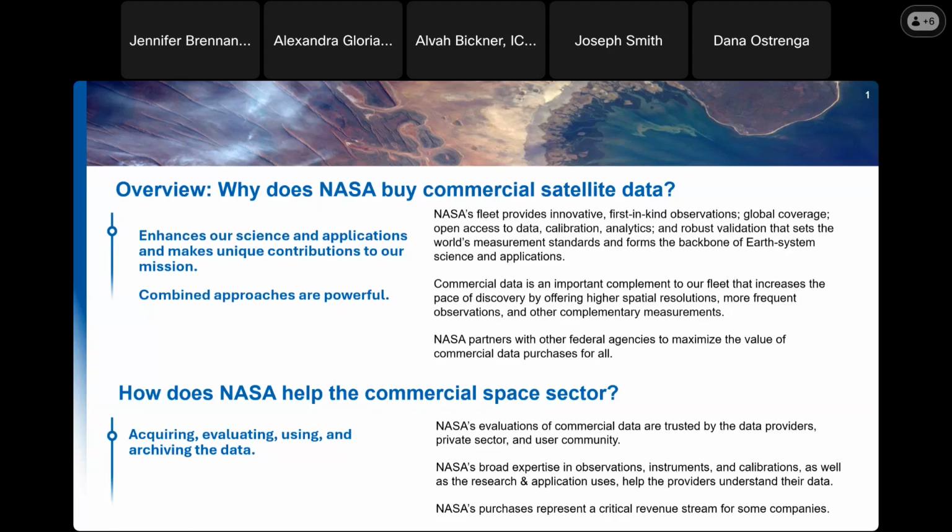To help augment that large fleet and suite of data, commercial data can play an important role in that data suite by providing more high-resolution data with more frequent observations and complementary measurements to the ones that are already taken by the NASA fleet.